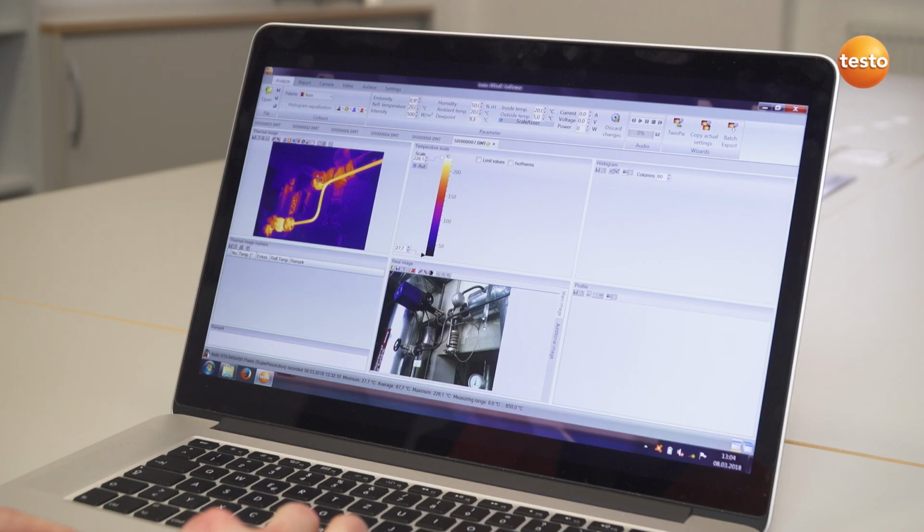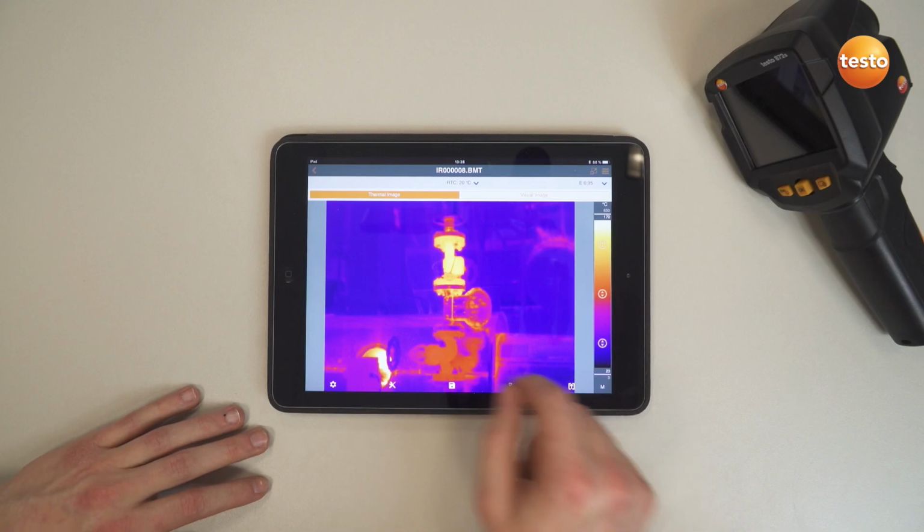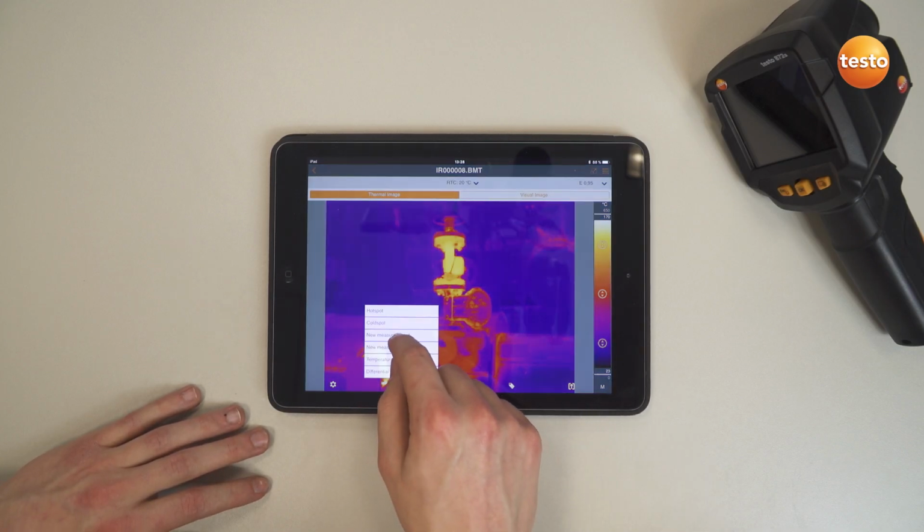You can use not only the free software Testo IRSoft, but also the Testo Thermography app to create a professional report and send it to your customer.